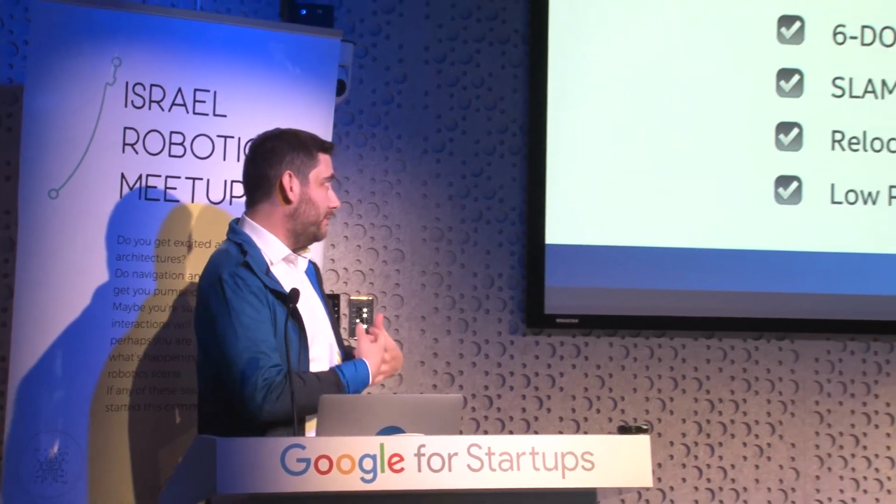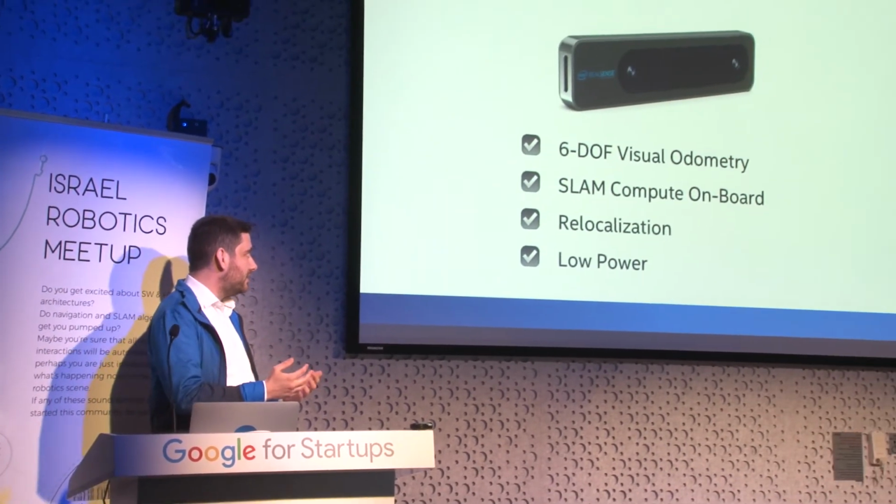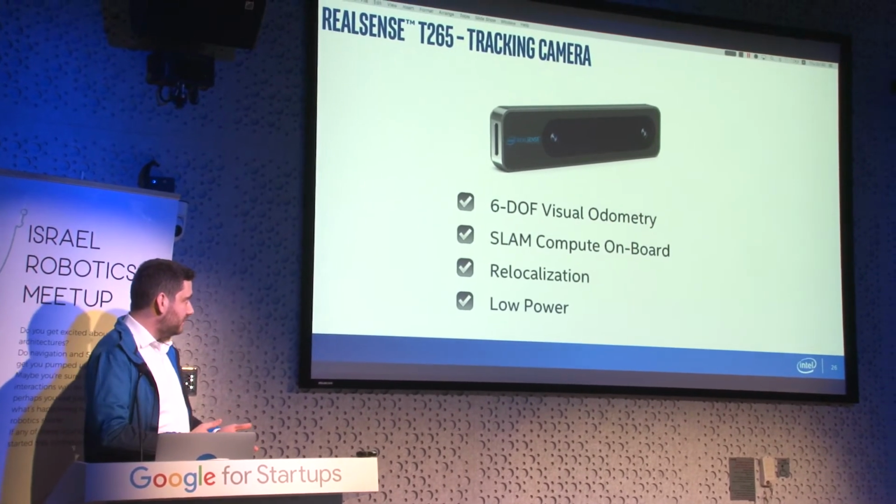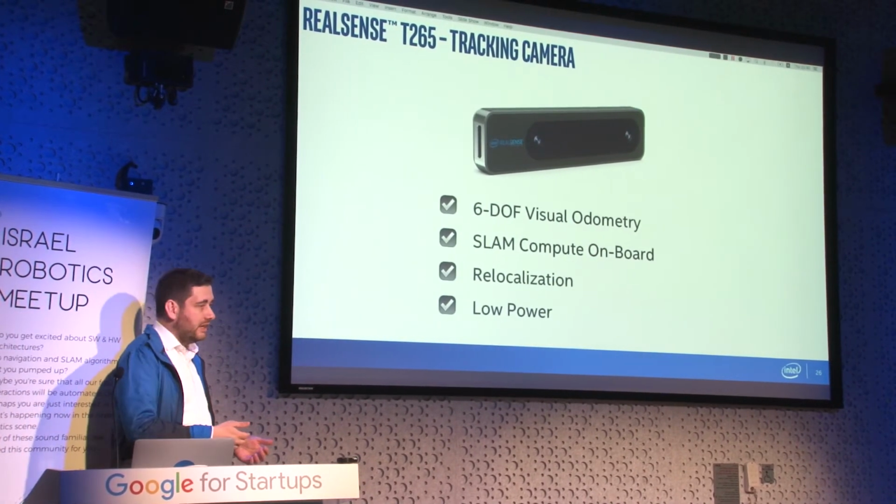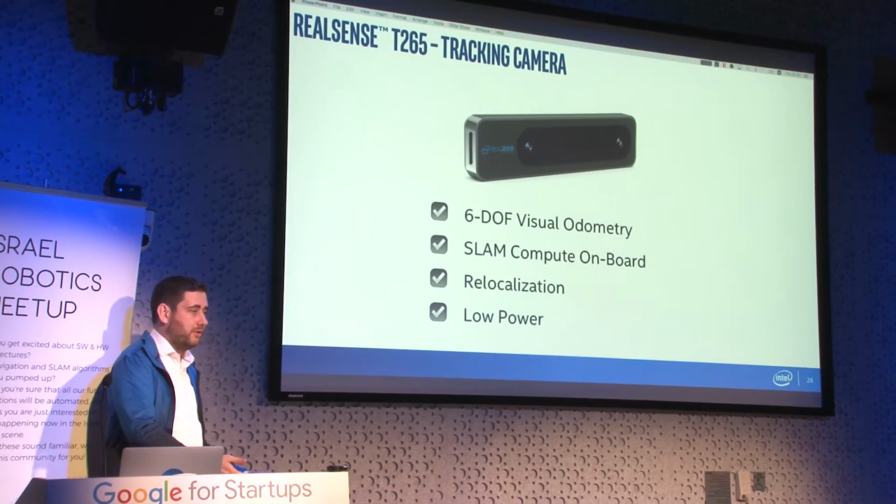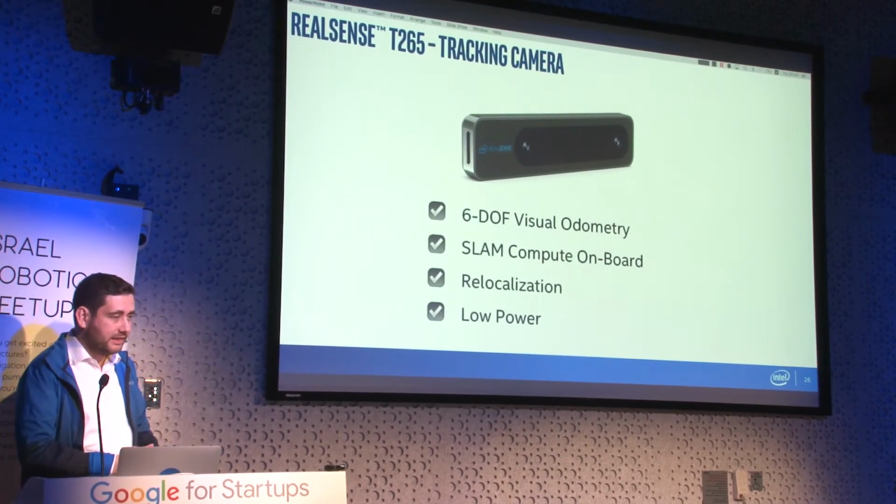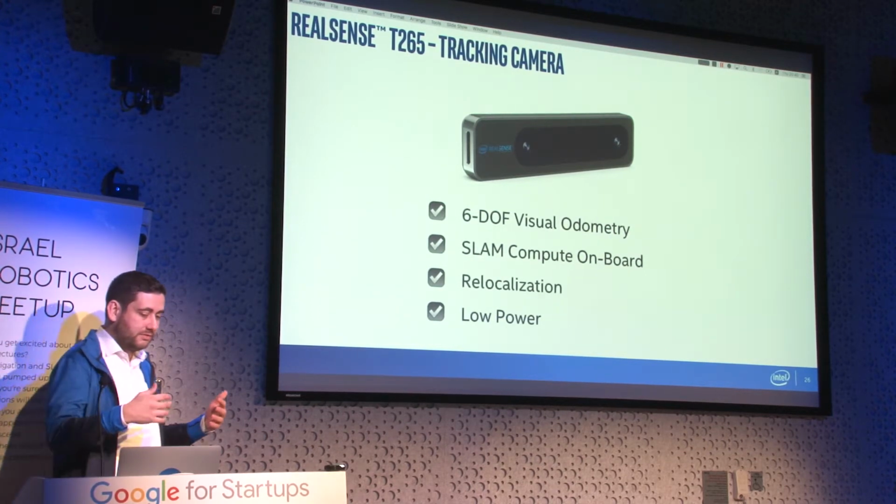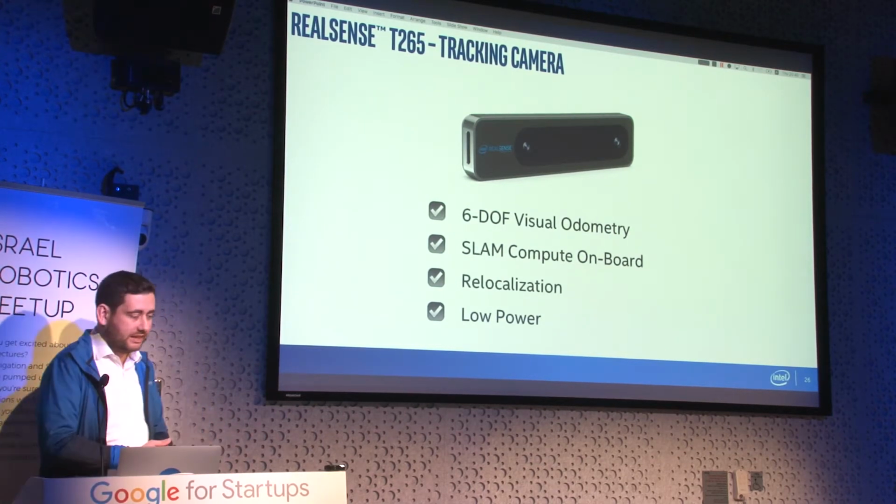So this is very similar to other RealSense devices, but instead of calculating depth on board, it actually calculates SLAM on board. And instead of providing distances, it provides the 6DoF pose of the device itself.